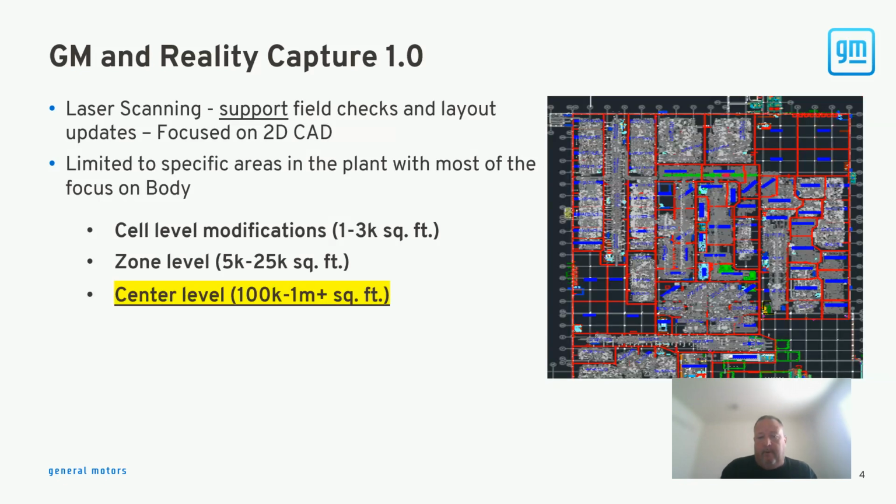Ultimately, we moved to the point where we were collecting data at the center level. For me, center means the entire building, wall to wall, so this would be an entire body shop. These can range from 100,000 square feet, which really doesn't do it justice, to well over 1 to 2 to even up to 3 million square feet of floor space of collected data. We were still using it in the same capacity, where the focus was on 2D CAD and updating the layout, using it really more as a support tool.